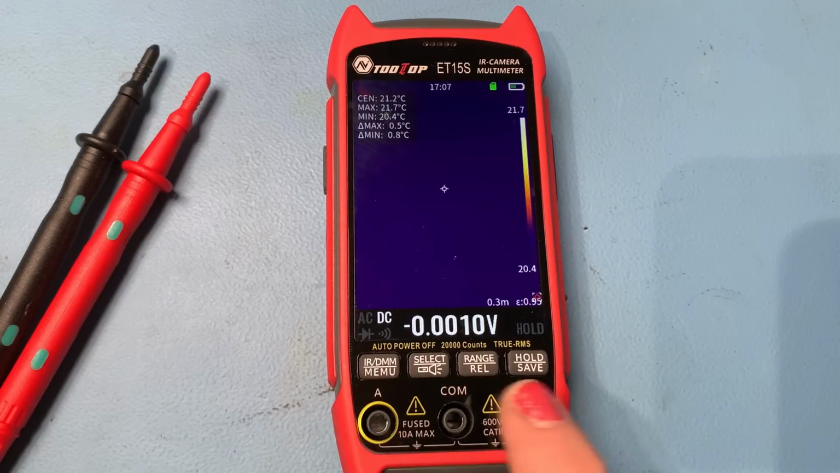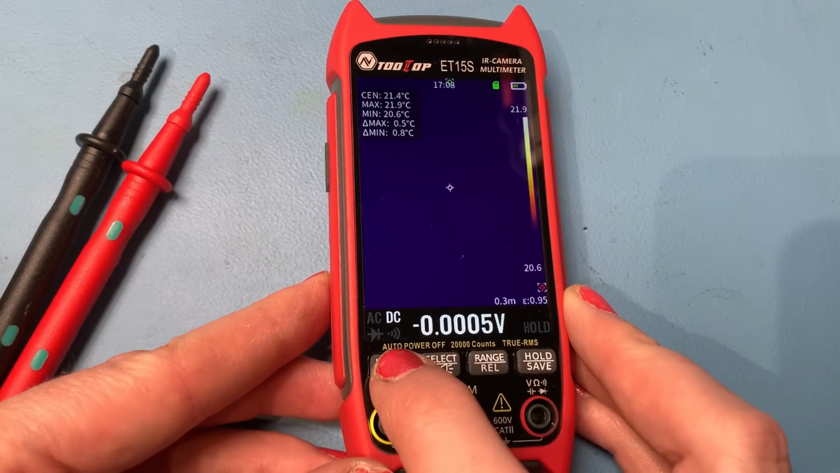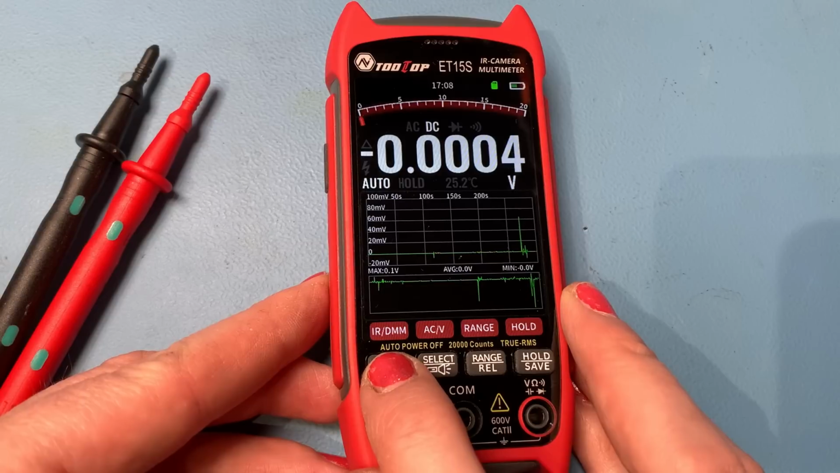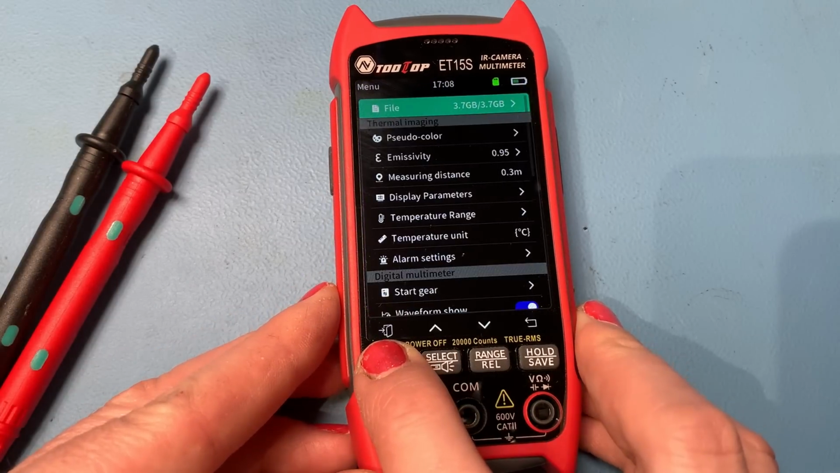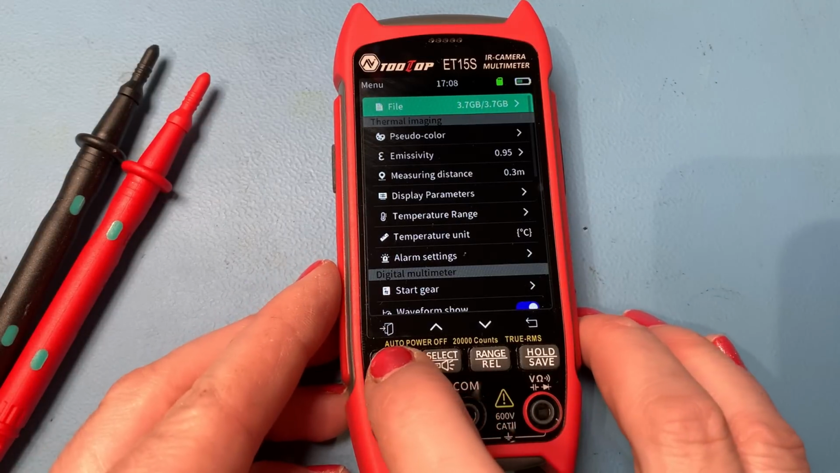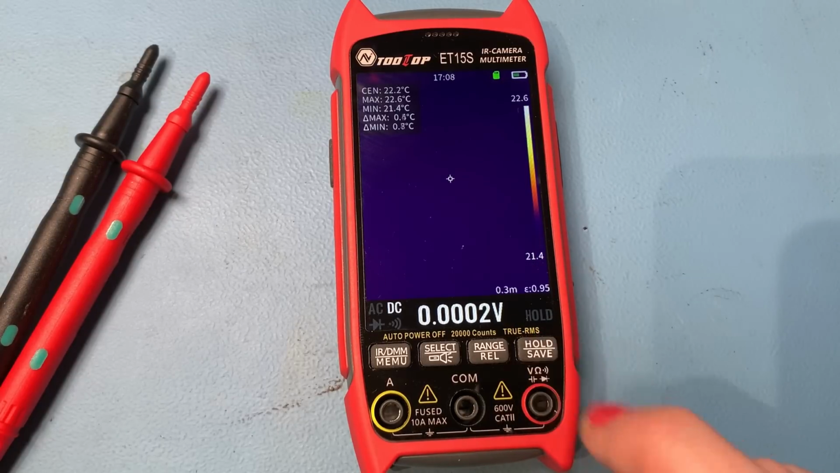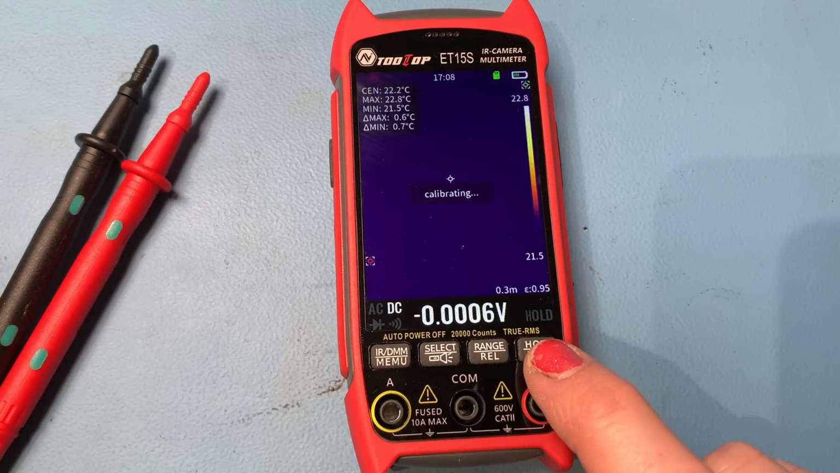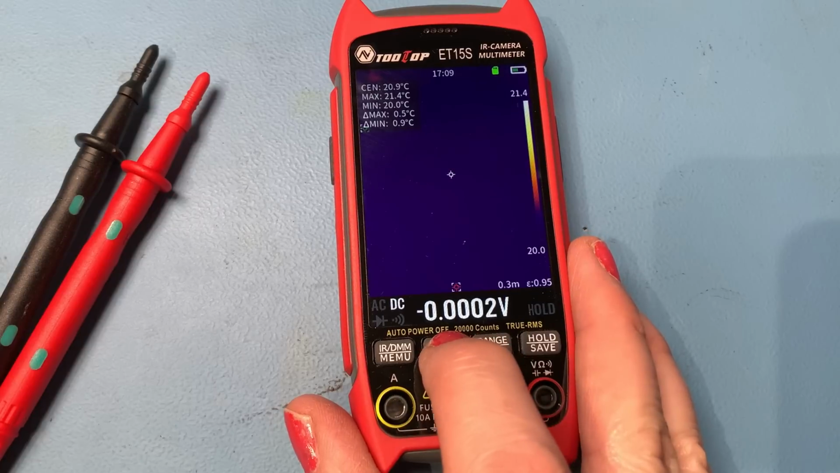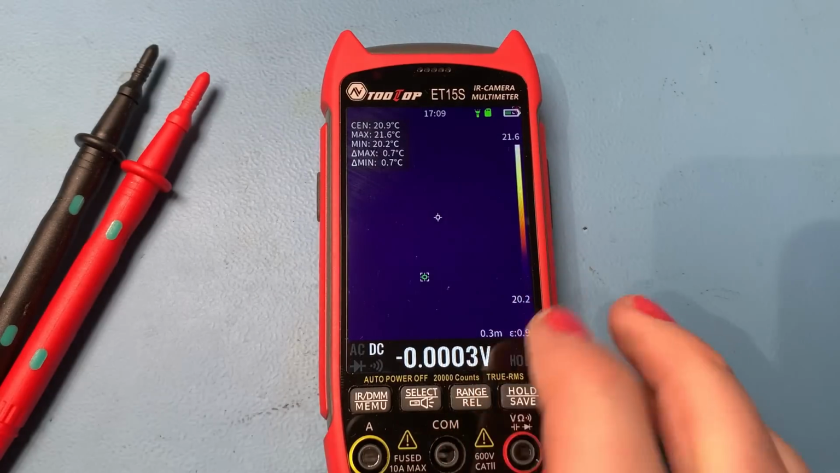So we've got 4 multifunction buttons on the front here. So the first one will swap between infrared camera and multimeter. We'll take a look at the multimeter in a bit more detail in a moment. But a long press on that will take you into the menu, and you've got absolutely tons of stuff in this. We'll run through that in a bit. This button exits. We've already seen what the save button does. It's also the hold button when you're using the multimeter as well. This will change your range for your multimeter functions. A long press on here will also turn the flashlight on, which you've got on the back there.